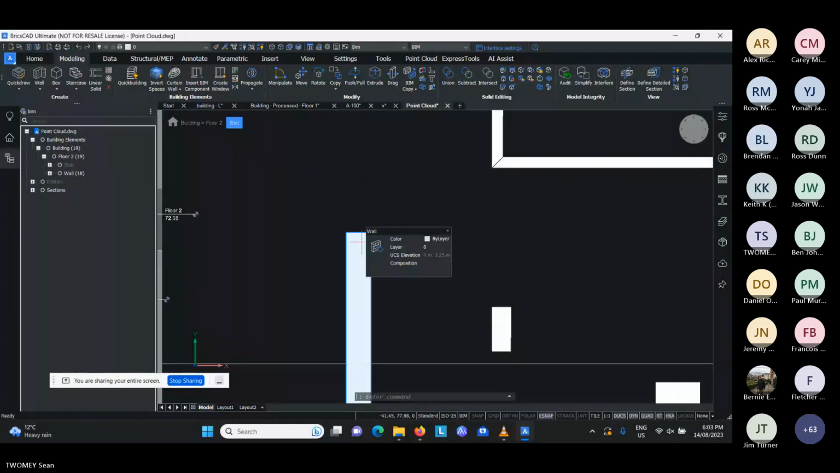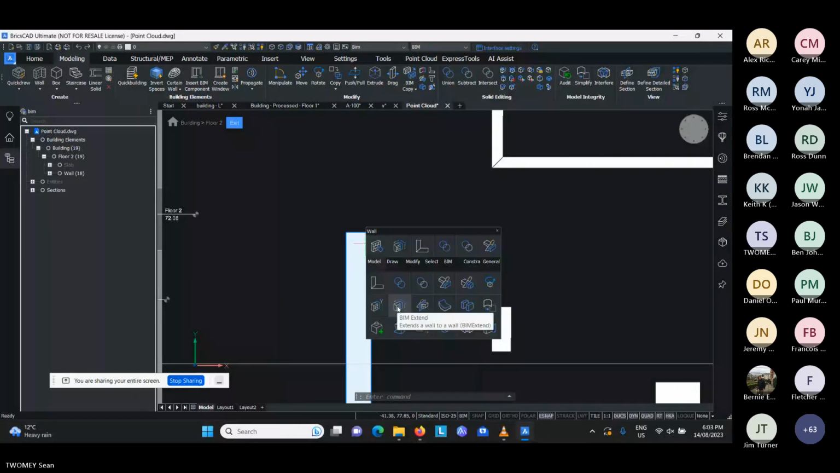So I can hover over this, and this is where the quad becomes really powerful. So in here, I will see BIM trim, BIM extend, and BIM slice. So these three commands will let us work through this entire session very, very quickly.